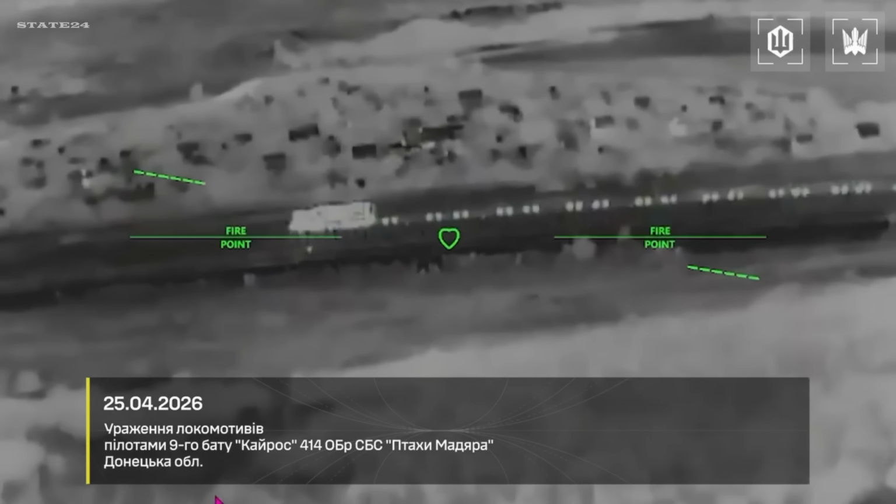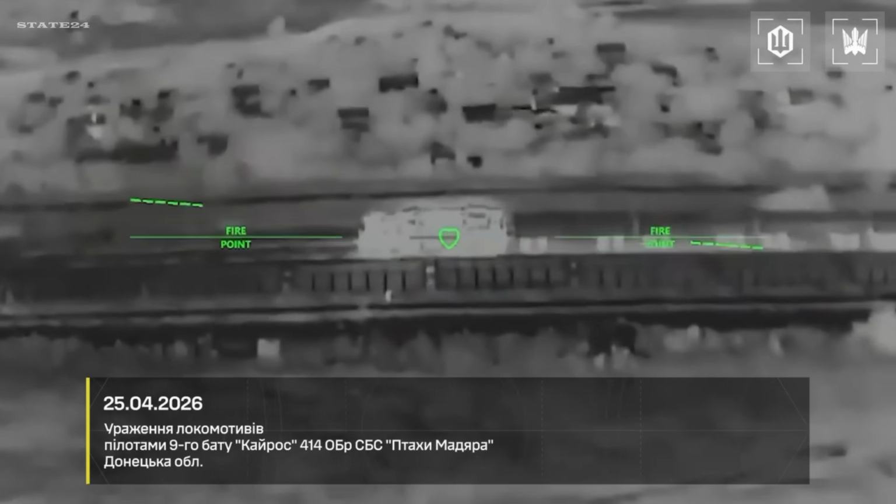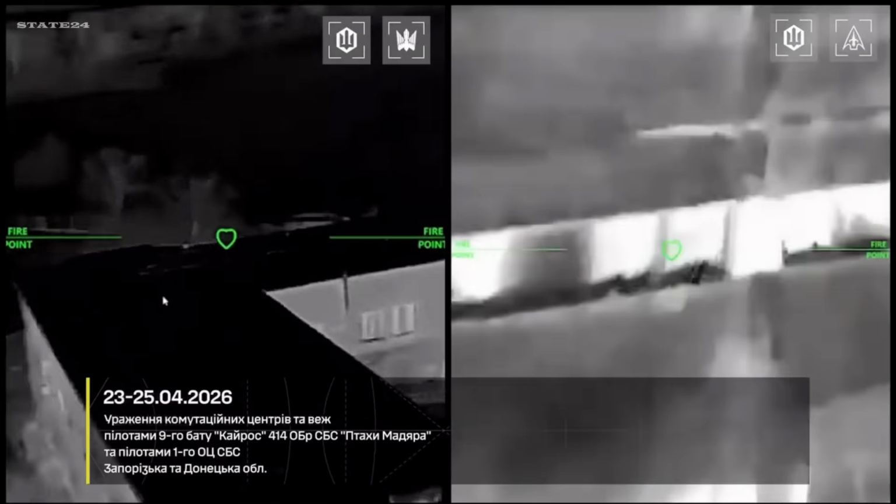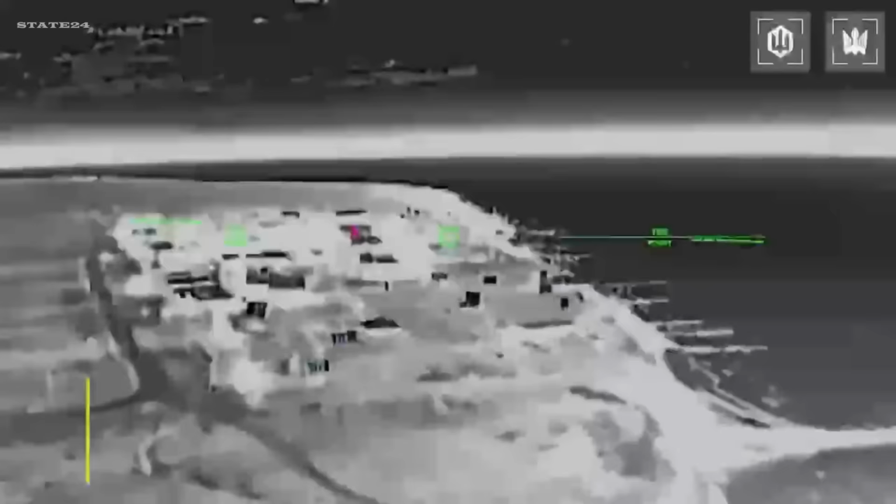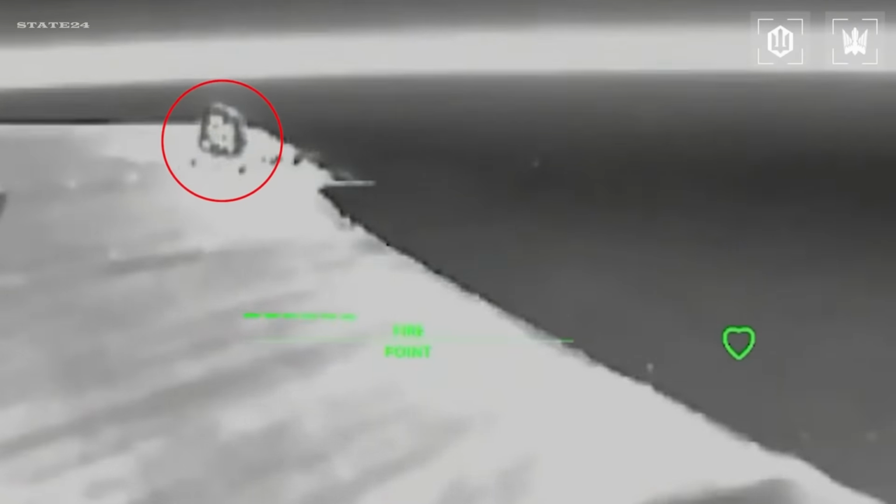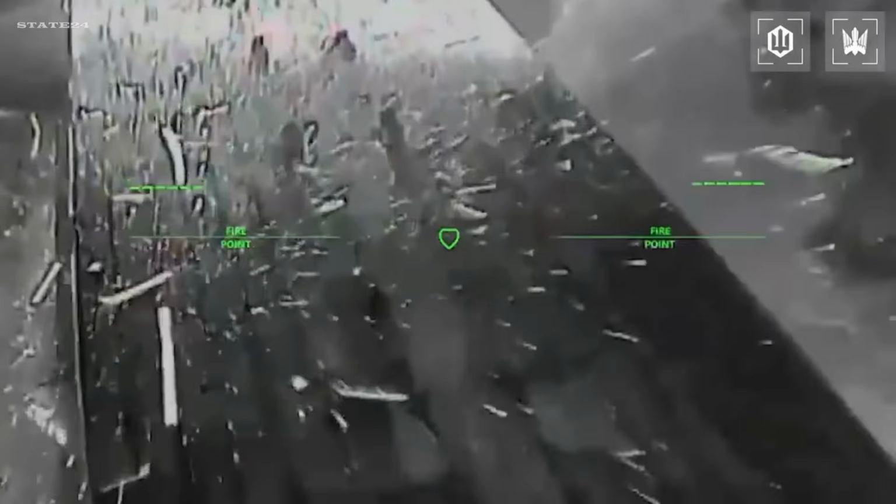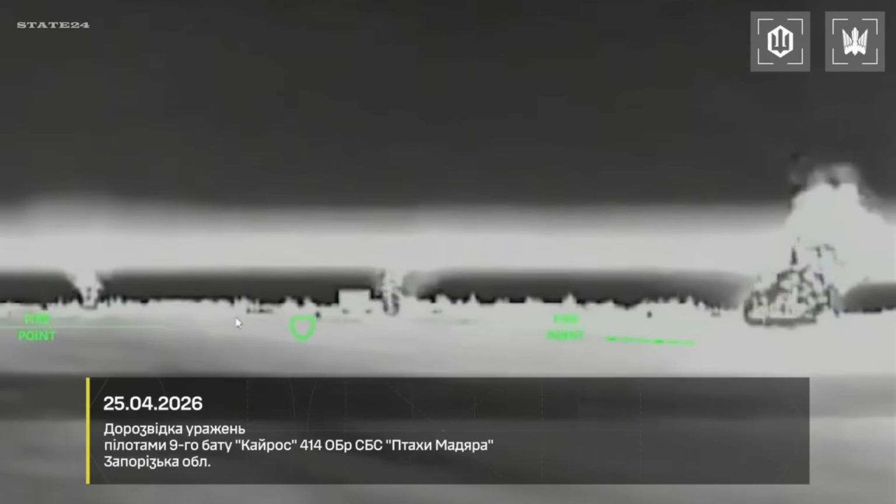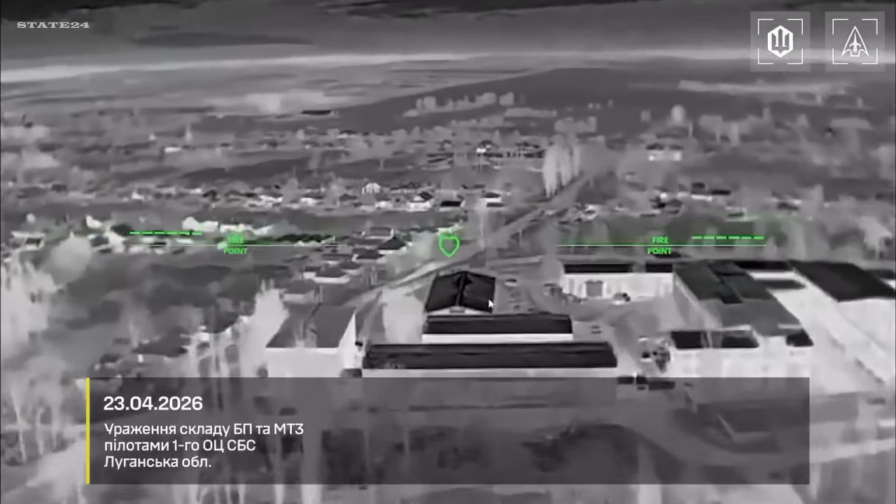The strike zone is expanding deeper and deeper behind the front lines. Ukrainian drone units are no longer just operating on the battlefield, they are hitting targets far beyond it. Fuel depots, logistics hubs, airfields, and critical infrastructure are all being targeted. These strikes are not random, they are systematic. Every hit weakens supply lines, disrupts coordination, and forces everything further away from the front.